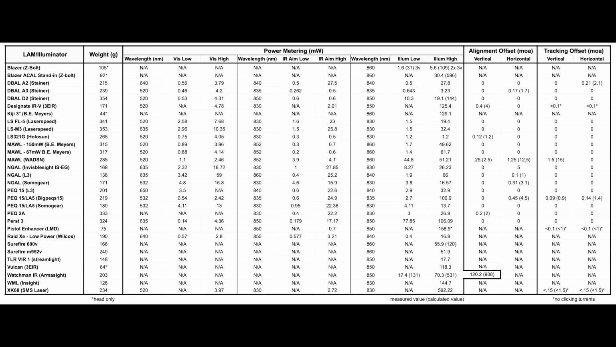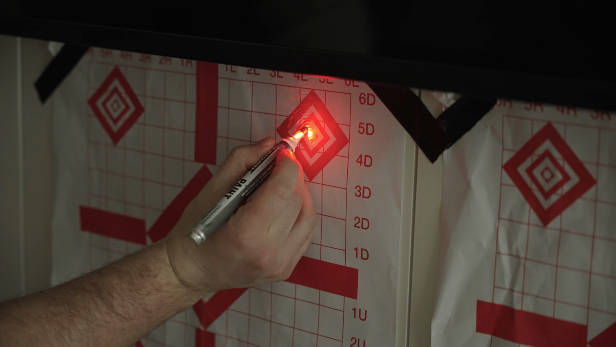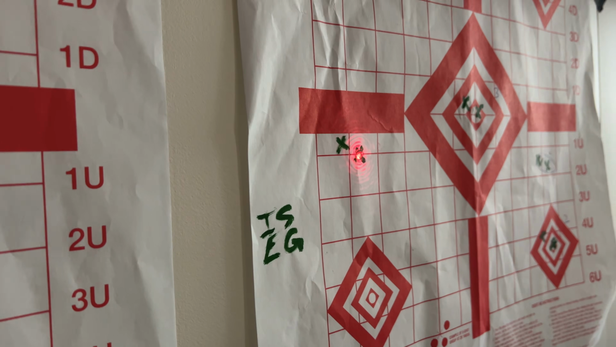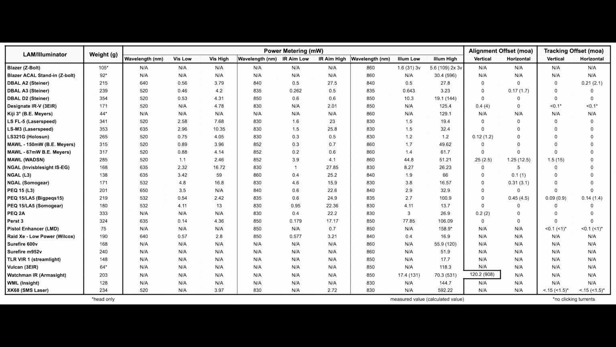For the alignment offset data, what I did is mounted the units to a large block of wood that was clamped down in place. I marked the visible laser at a 10-yard distance. I then switched it to IR, marked the IR laser location, then switched it back to the vis setting so that I could verify the visible laser hadn't moved at all from the first marked location, to verify that me toggling the switches didn't cause any shifts or skewed the data in any way. If the vis laser remained in the same place, I then took a vertical and horizontal measurement to see how much the lasers were separated from the physical separation distance of the diodes.